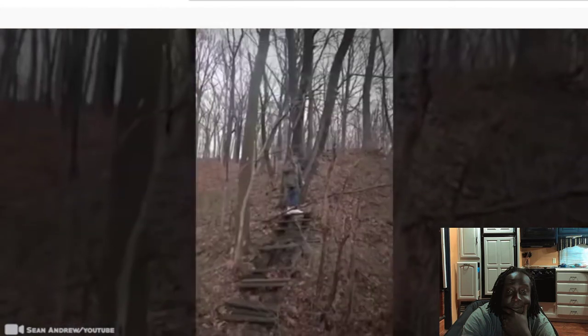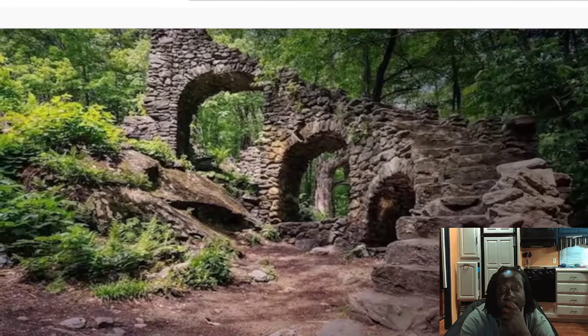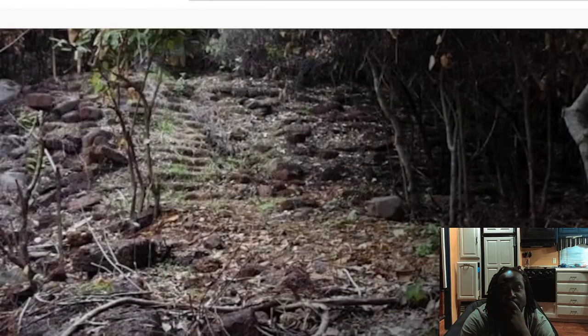Are you superstitious? There are many stories about abandoned staircases in national forests all over the world, deep, deep in the forest in the middle of nowhere. Just a staircase with no other structure attached to it. Have you ever been out for a walk in the woods and stumbled across a random staircase?